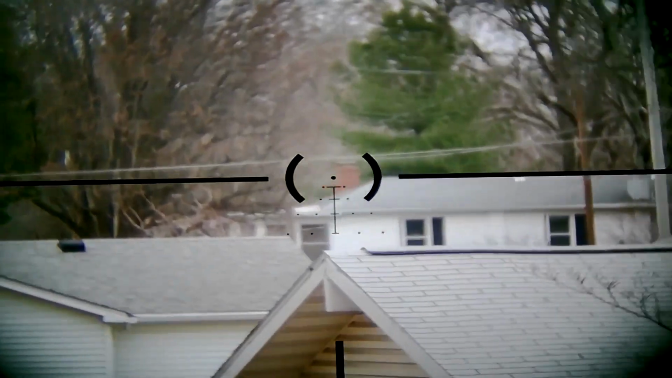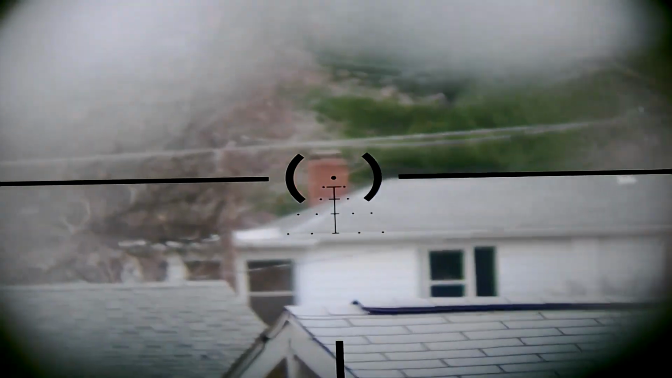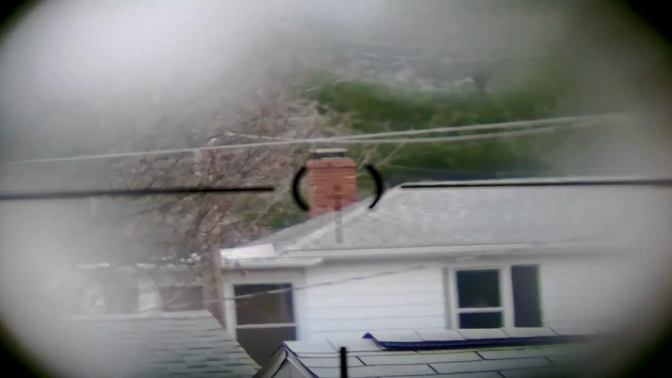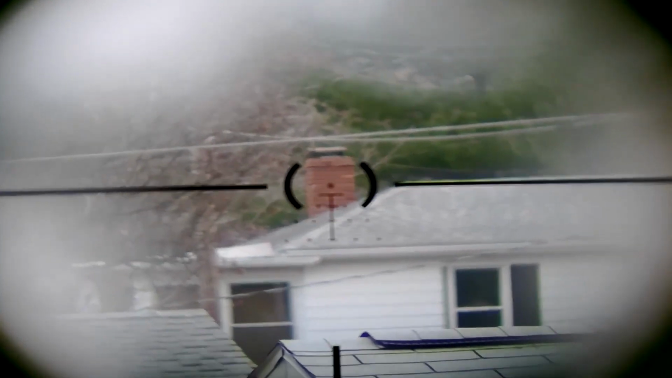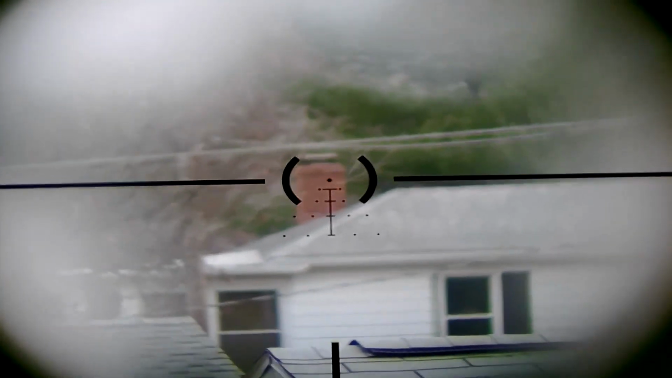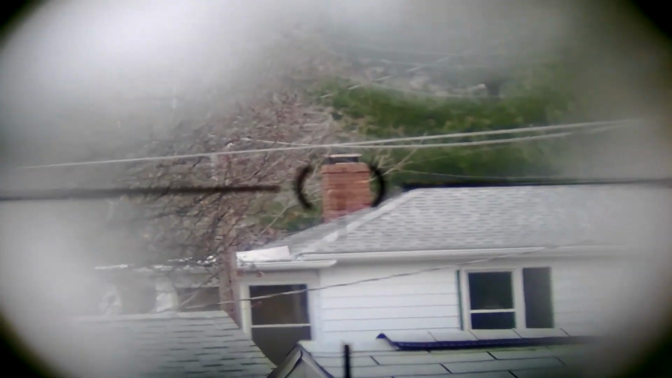Now, one of the issues that you might run into with using this on the back end of a scope is having to negotiate at certain distances with certain magnification whether or not you're going to have your crosshairs in focus or the target in focus. This is just the nature of the beast when you're mounting anything onto the back end of a rifle scope. So just know that going into it, whenever you're mounting this onto your scope, you can't simply full blast magnification and have both your target and your crosshairs in focus.